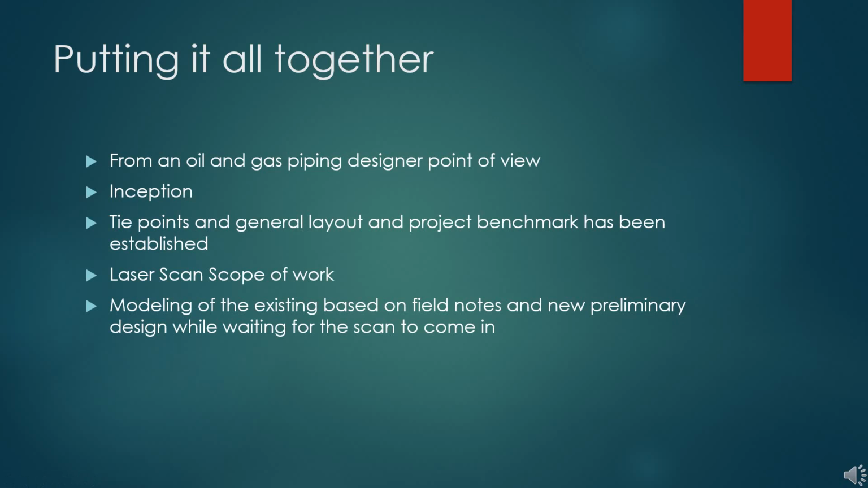Putting it all together. So this is from an oil and gas piping designer point of view. So for me, the exception, most clients have already done a study of the proposed expansion or revision of the design for the unit, either to increase productivity or safety. The green light has already been given to begin detail engineering.